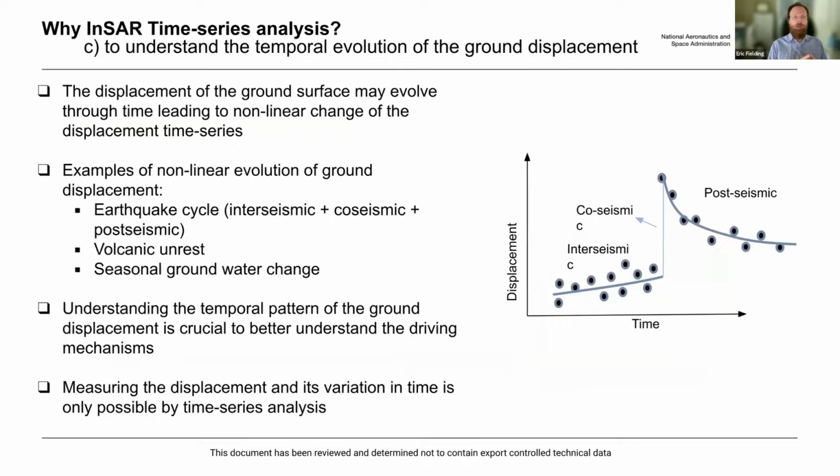So the other reason to do time series analysis is to actually understand how the ground is moving with time. This is an example of a time series for an area with an earthquake in it. Before the earthquake, there was some kind of linear trend of motion, possibly due to a fault slip deep in the earth, the interseismic loading.